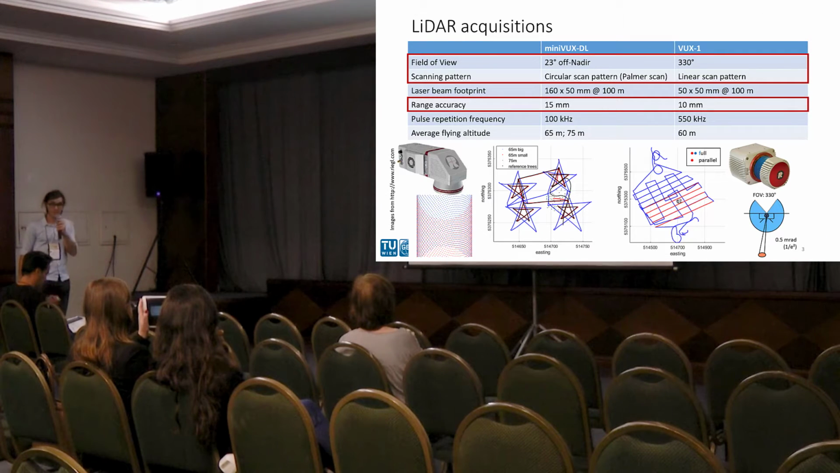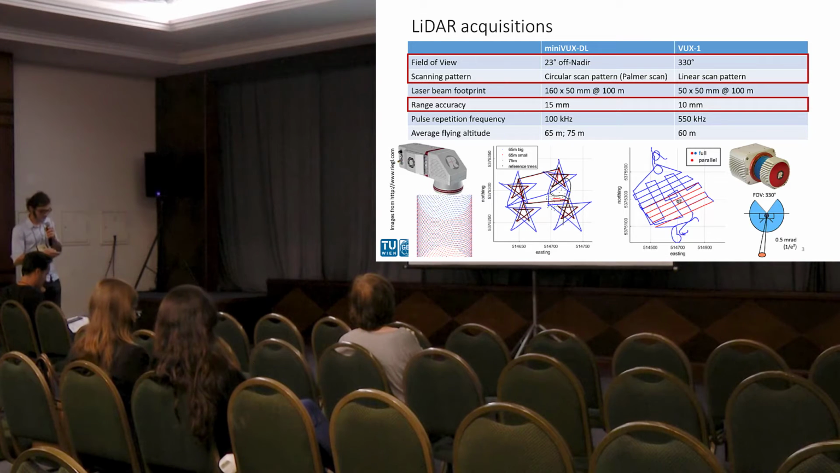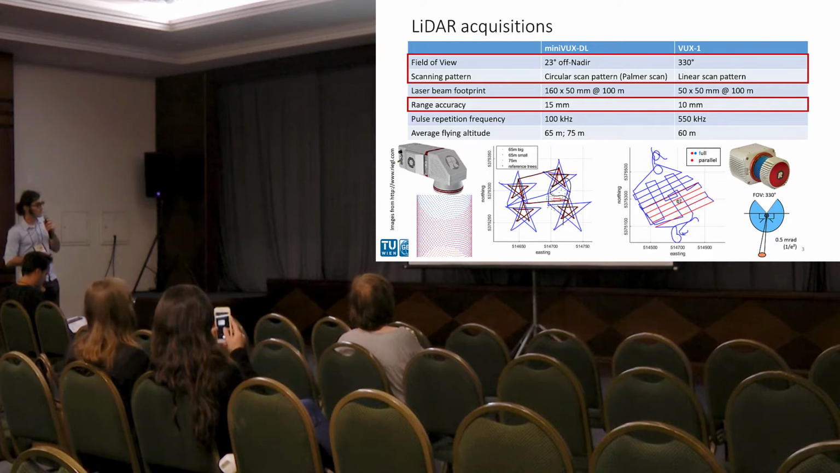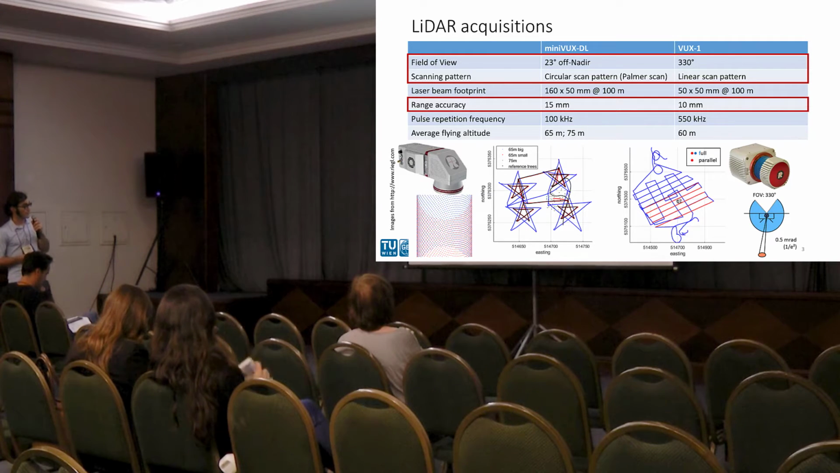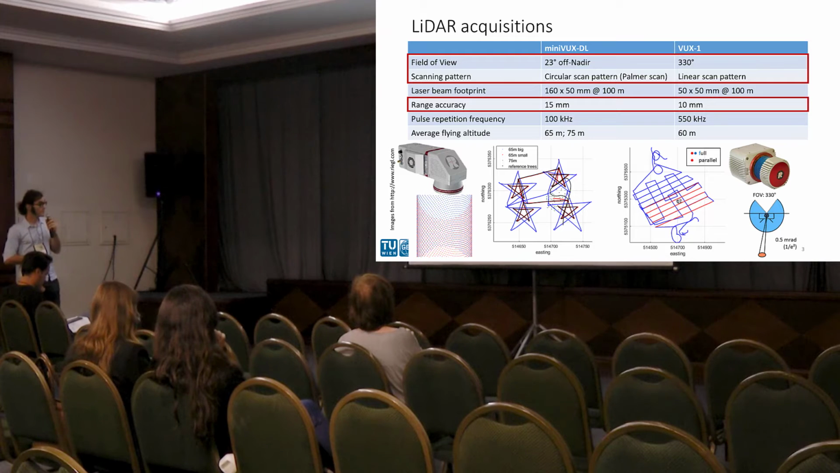For those who don't know yet, the Minibox is a polygon scanner, providing us with a typical circular scan pattern, having an off-nadir angle of 23 degrees and a rather large footprint, which is even rectangular with 16 by 5 centimeters at a distance of 100 meters, a ranging accuracy of 50 millimeters, and a pulse repetition frequency of 100 kHz.